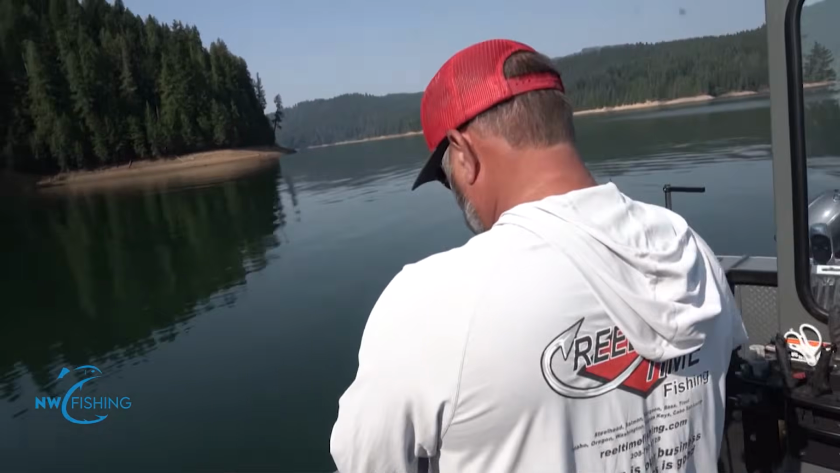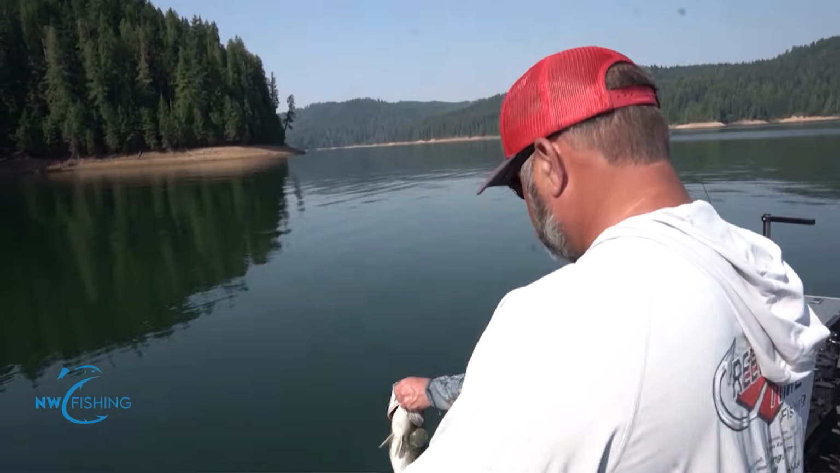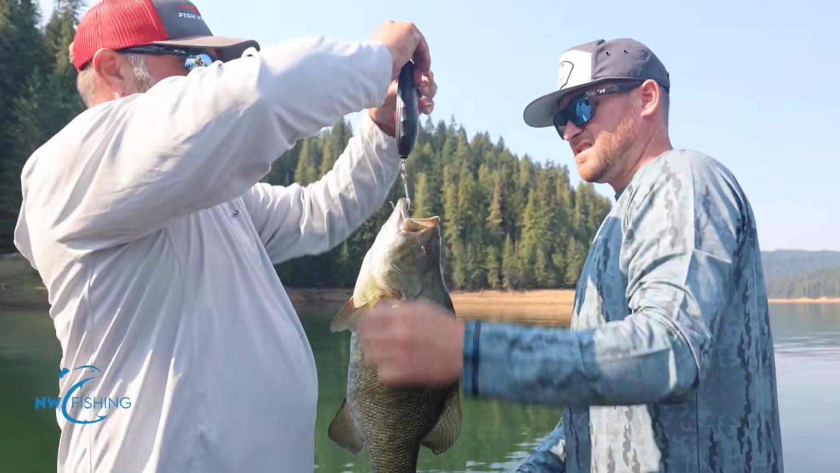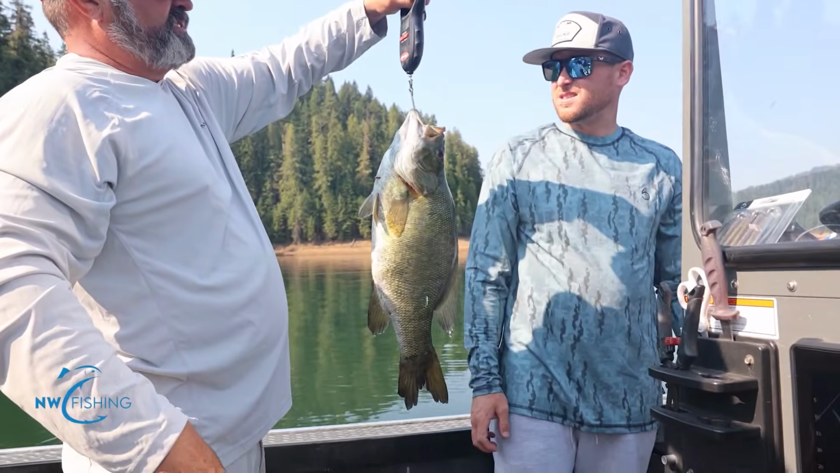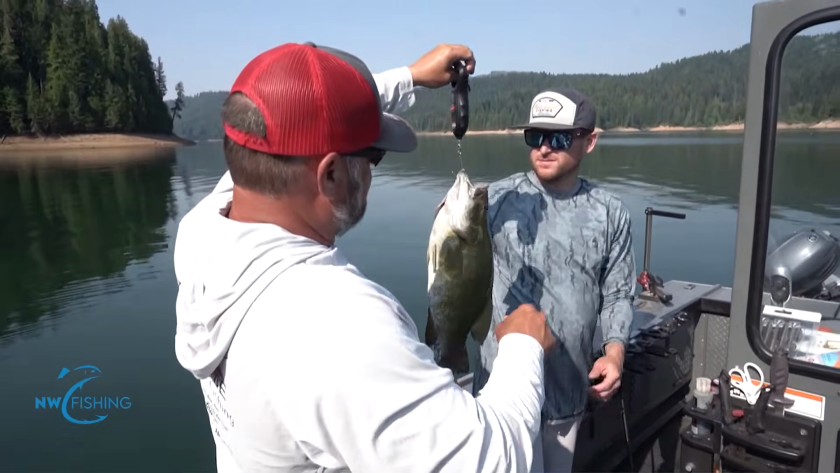So just for the fun of it, we're gonna keep that fish in the water for a second. Toby's finding a scale and we're gonna weigh it. You got that scale, Toby? Yep. Ready to rock. Five something, 5.7. Yeah. 5.6. Heck yeah.